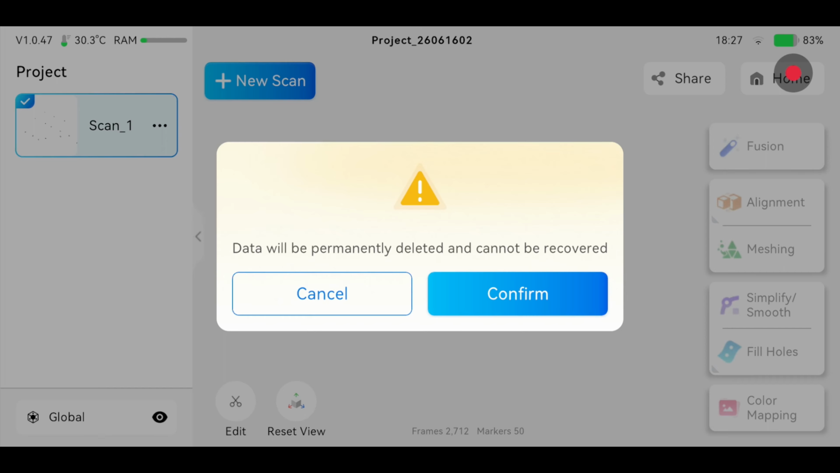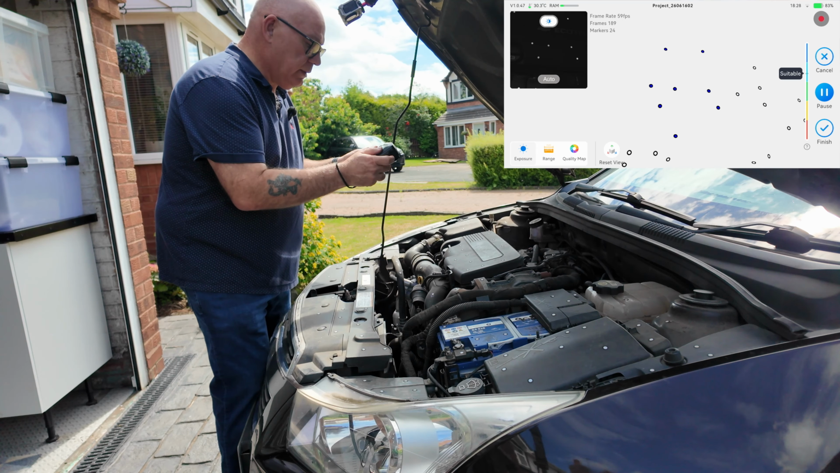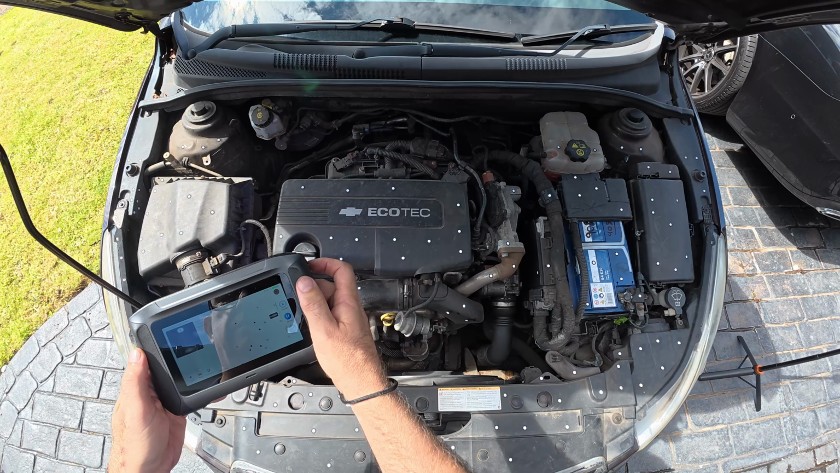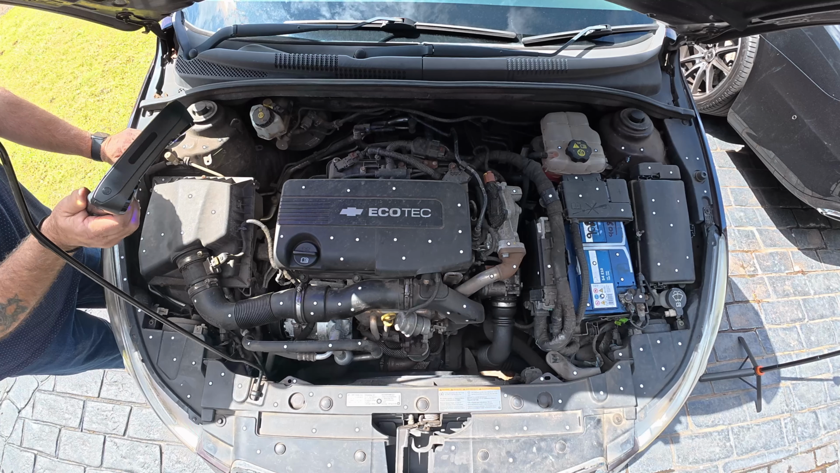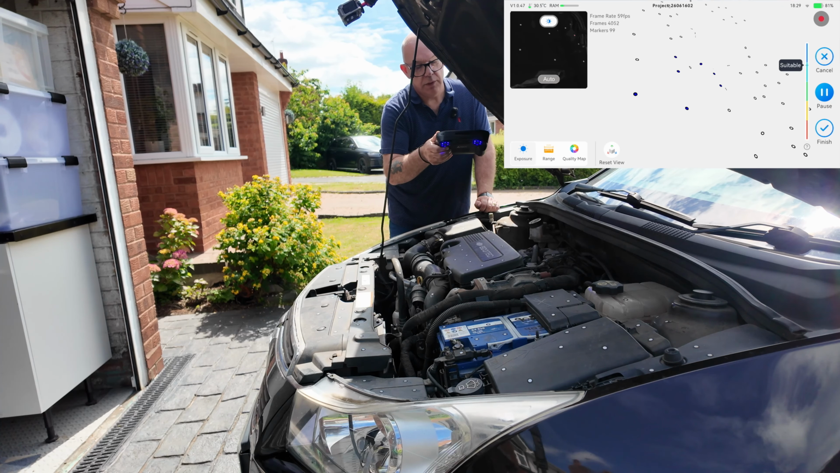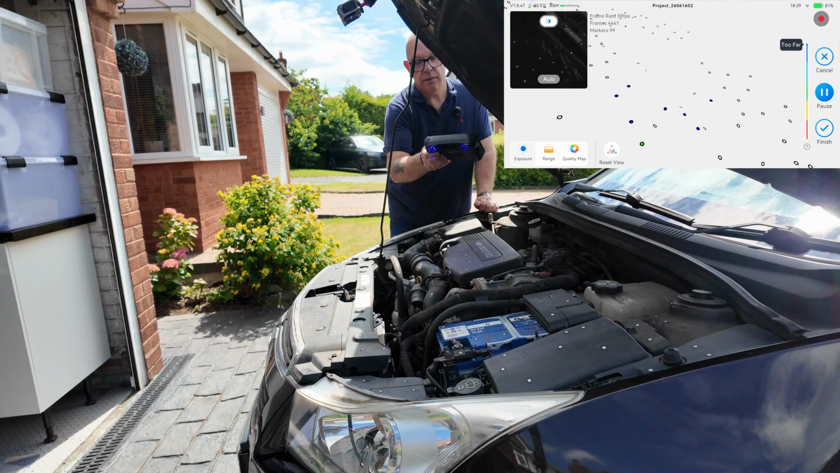So delete that scan, new scan, global marker, apply. So again, start up in the middle, and now see if I can transition over. Oh, I've got some now, haven't I? Transitioned over then. Basically, think about this like a load of stepping stones that you place out in the countryside, but you've only got a certain stride length, and you've got to be able to jump from one to the other. And if you can't jump from one to the other, there's no chance of it working, is there?